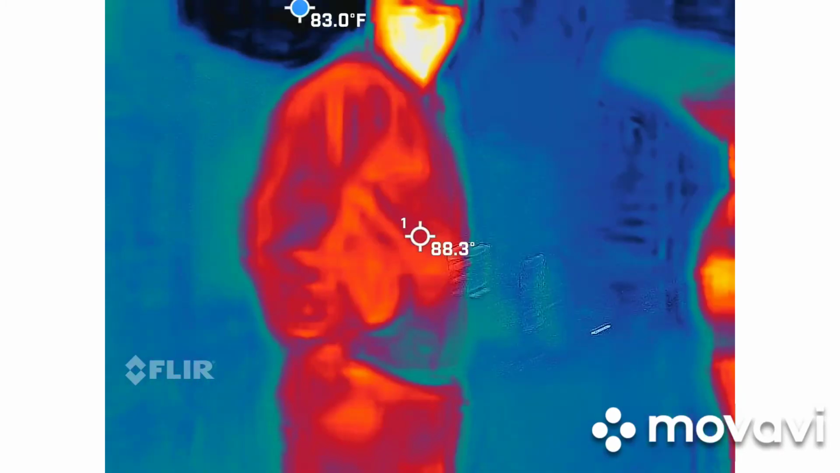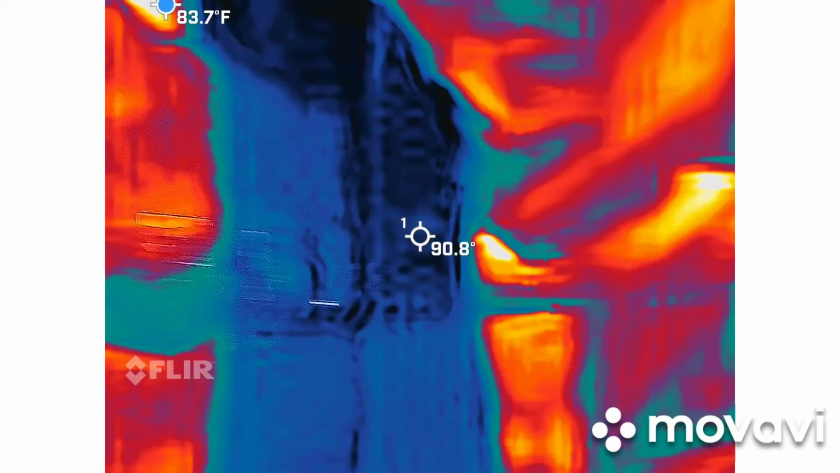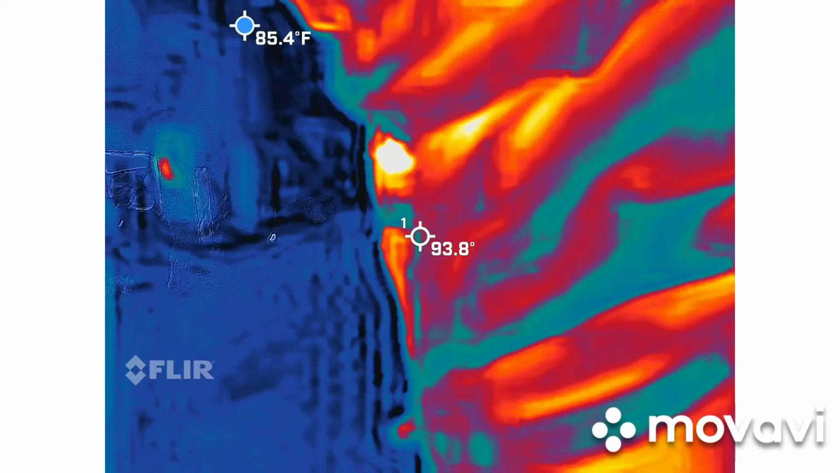Alright, so we're going to wait for this group to pass and then I will show you guys where we're heading next because we're going to head in the same direction.